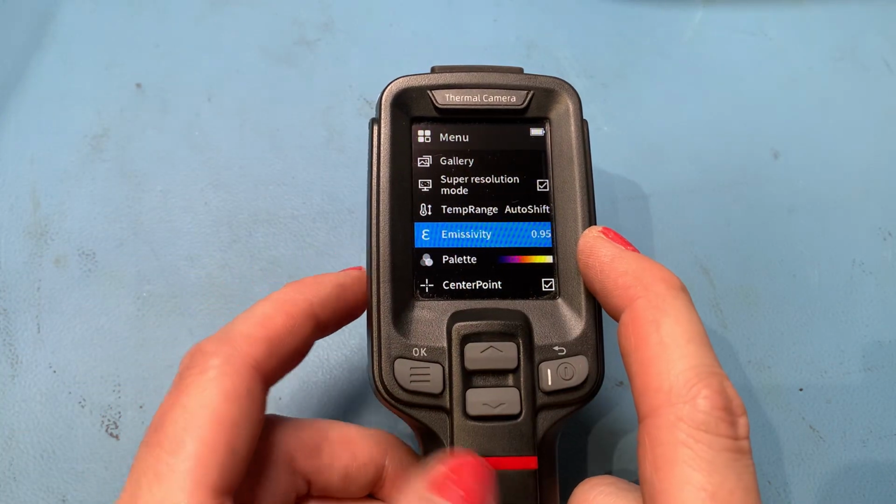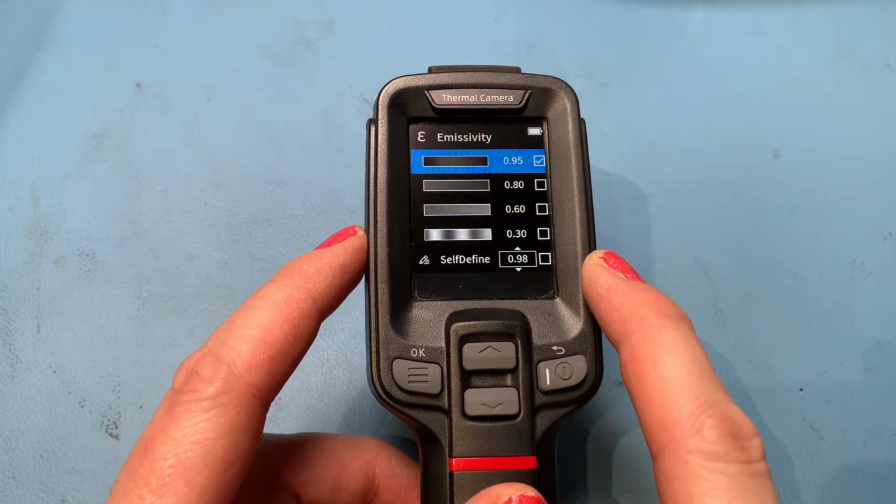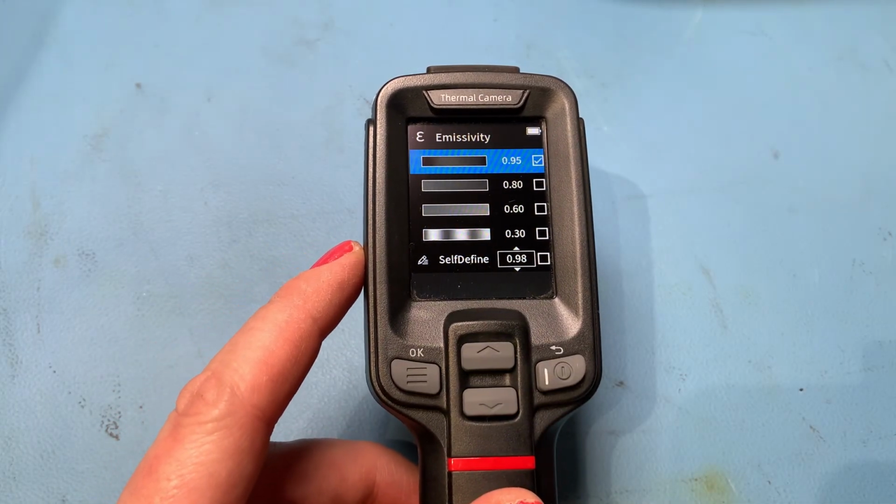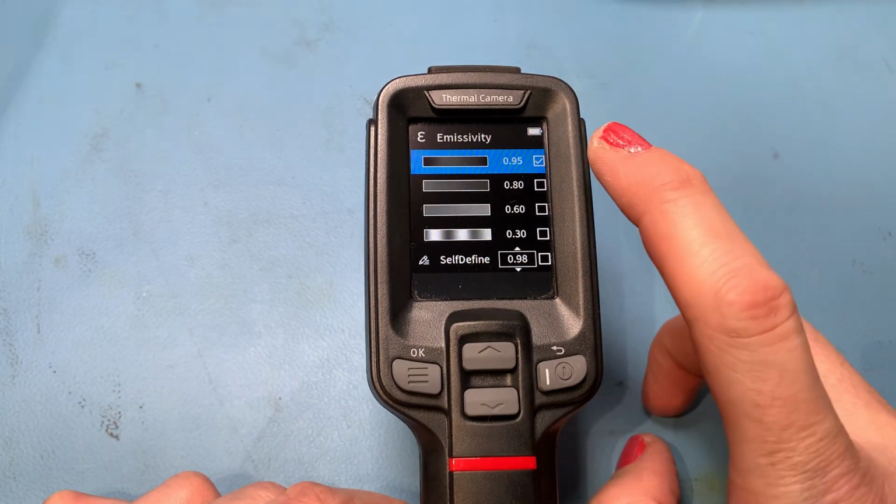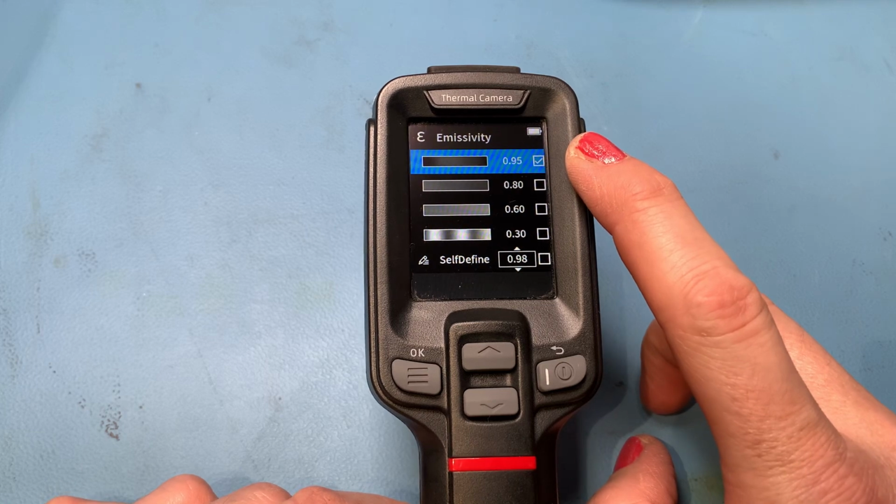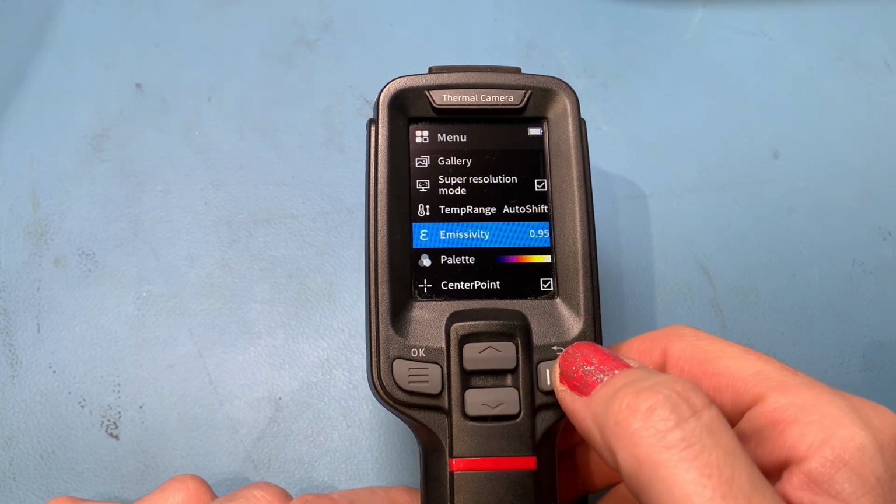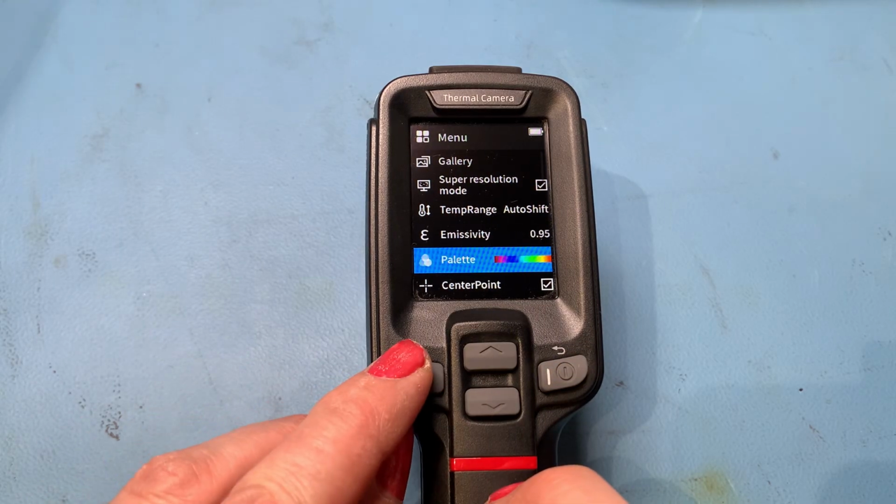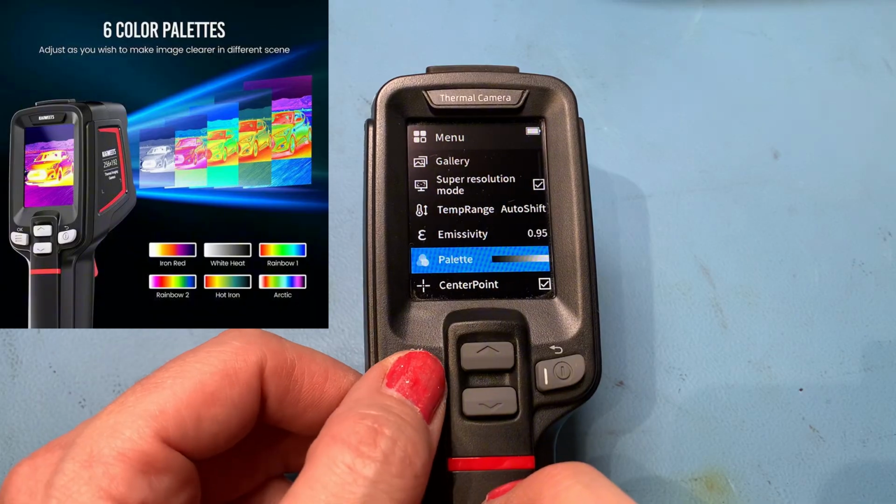Now you've got your emissivity there, which you can change depending on, again, the material that you're measuring, and it does give you a guide in the quick start guide to the emissivity. So as with most thermal cameras, it's set to 0.95 as a default, but you can tweak that depending on what it is you're measuring the temperature of. Now you can change your color palette on here. We've got 6 different color palettes you can change between.